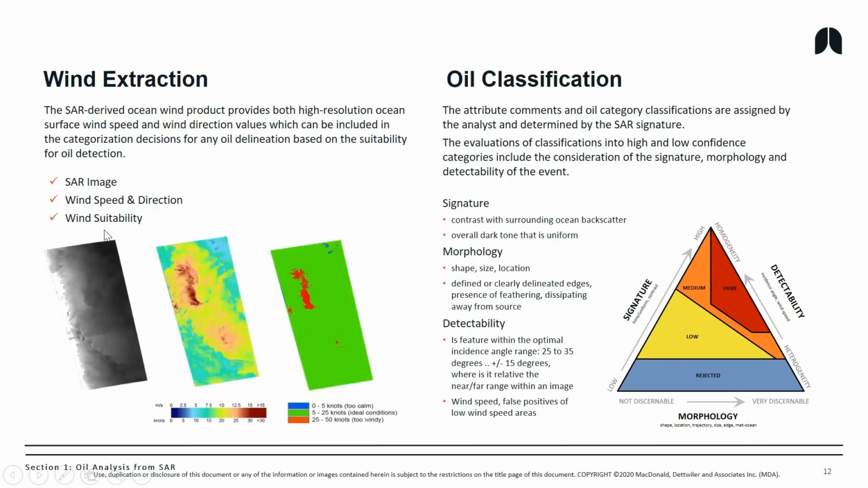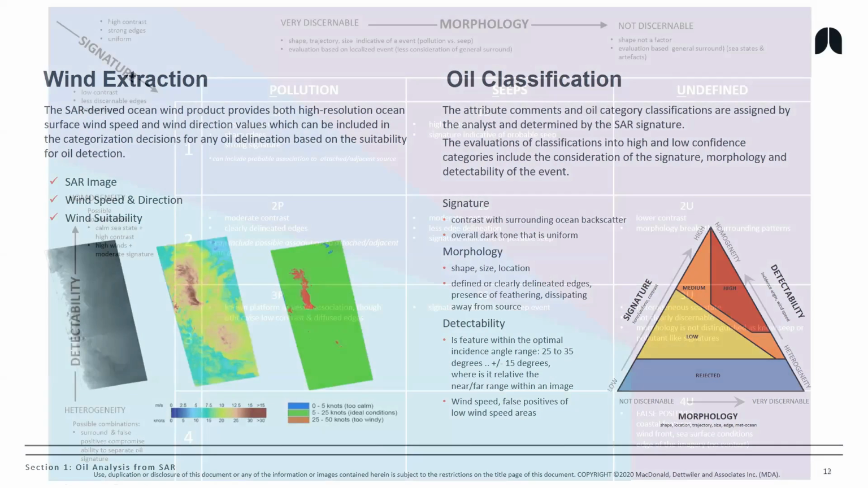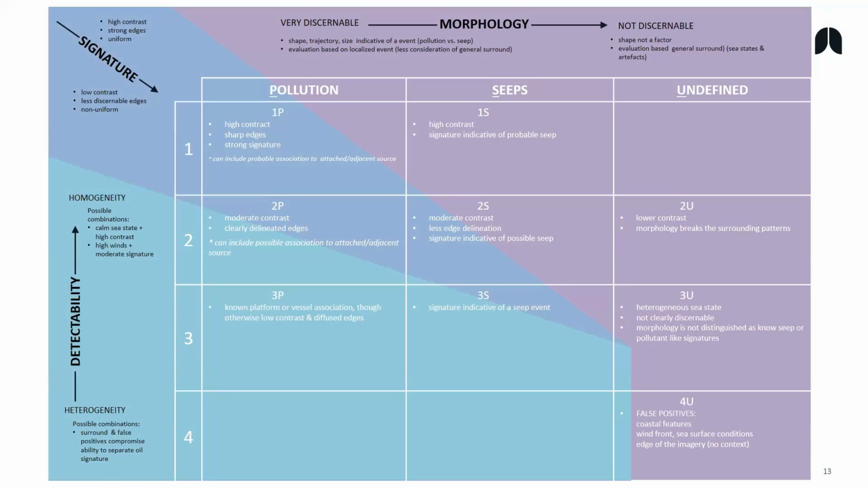Here's what the metocean type of work looks like. Here's the raw image, a classification of the wind direction and speed, and then some areas where the slick is actually damping the surface, so we can make sure that it's going to be an effective oil slick mapping exercise.